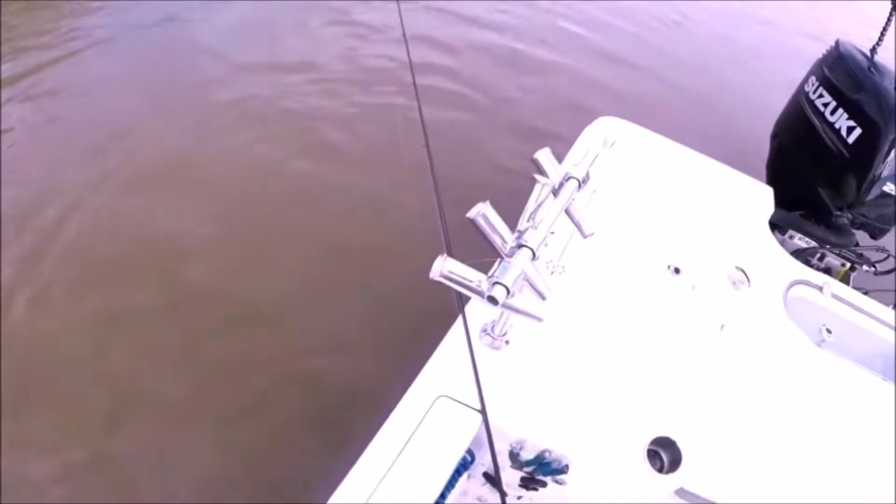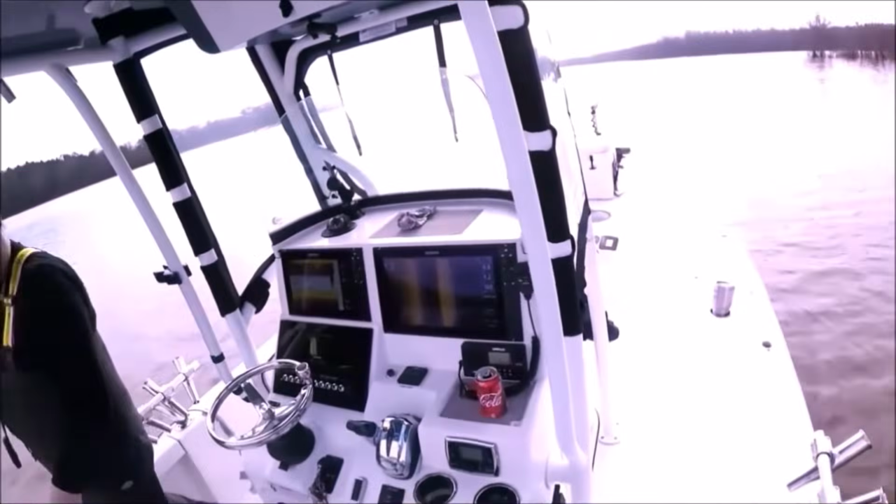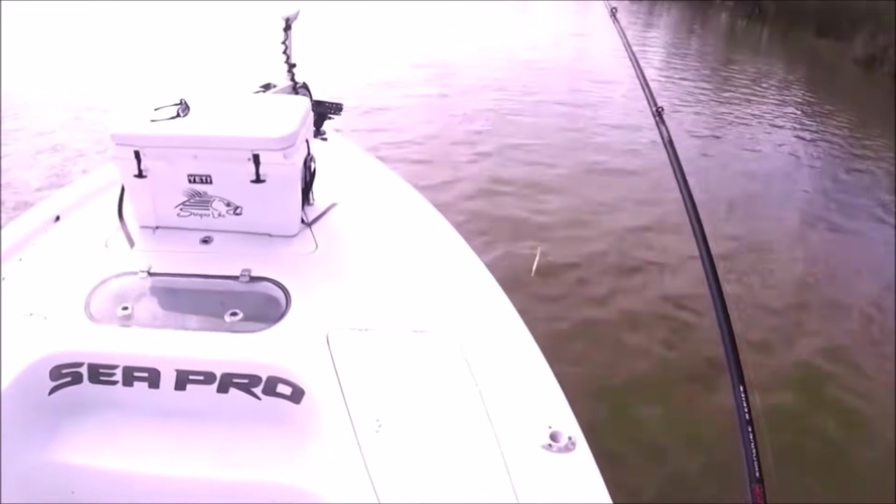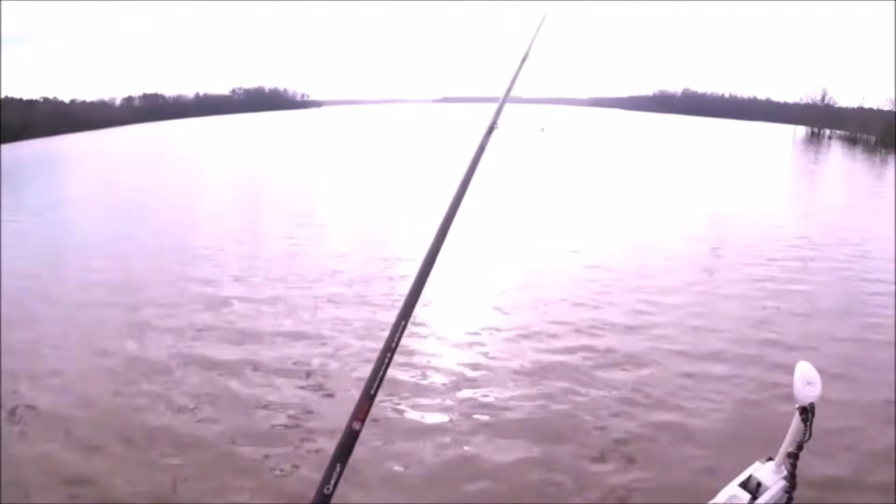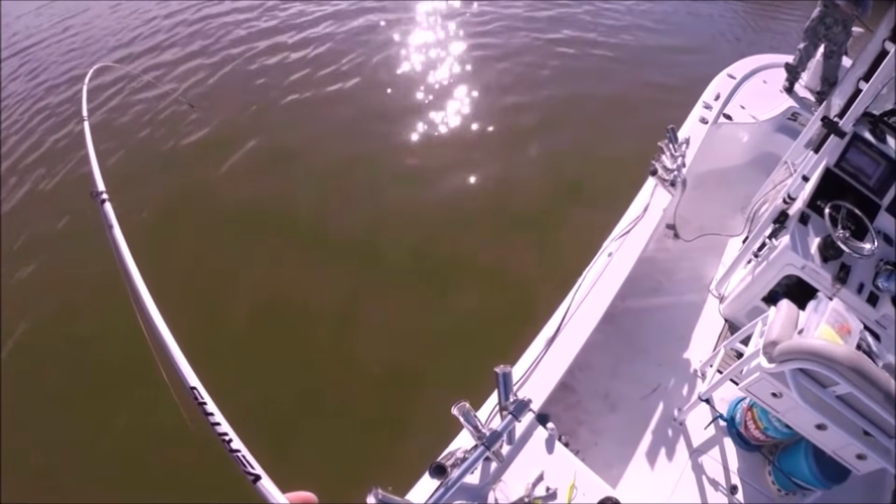On the deep side, you just have to... It must be just off the end of that point. Look, yeah, there they are. Got a little side scan, huh? Holy cow, you're not kidding. This is no 5-pounder, son.